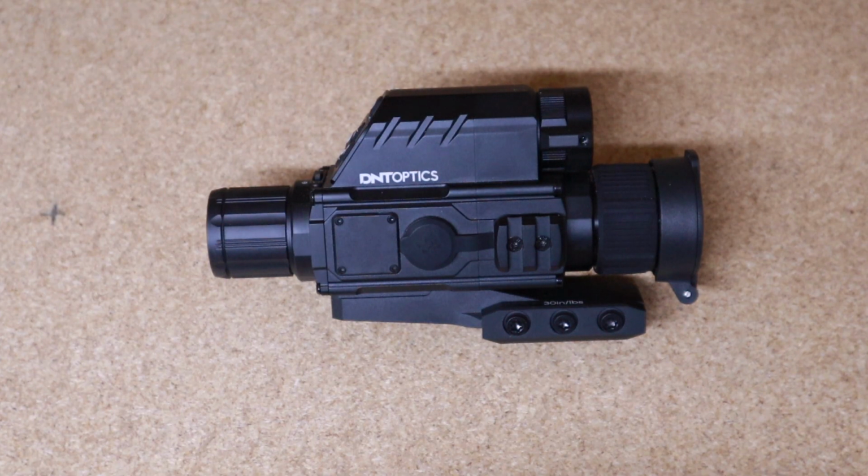I've seen people buying night vision scopes and then going, well, mine doesn't perform as well as X model. And then you go, well, you're actually using night vision, you're not using thermal, two completely different things, and that's why it doesn't look the same. So please understand the difference between the two. Now, there are benefits between one to the other.